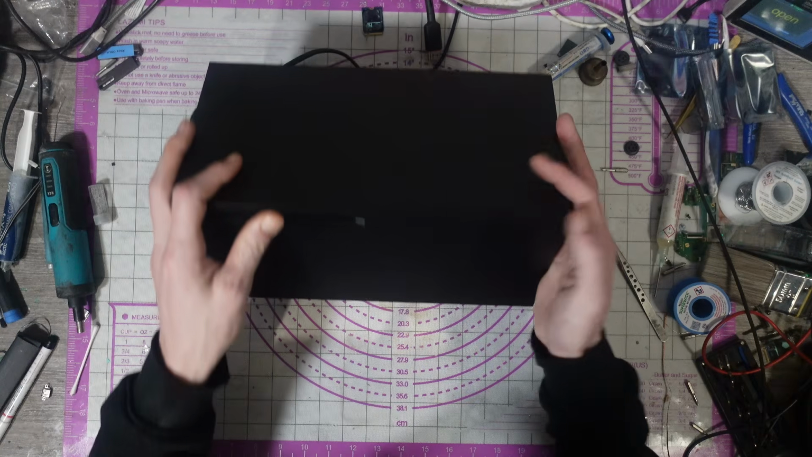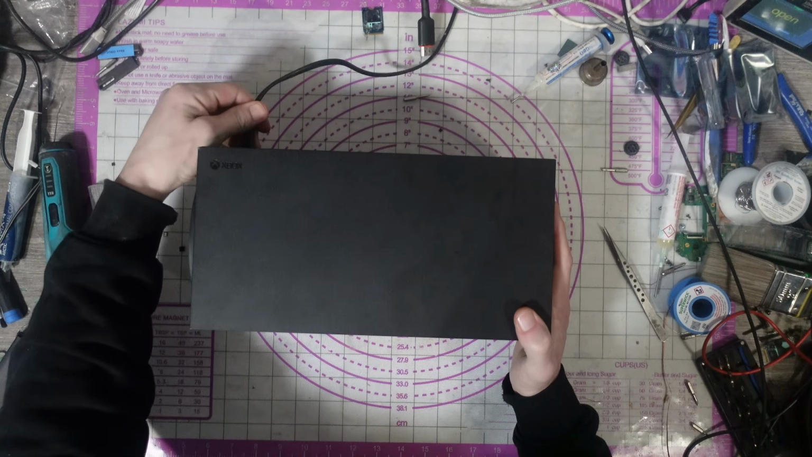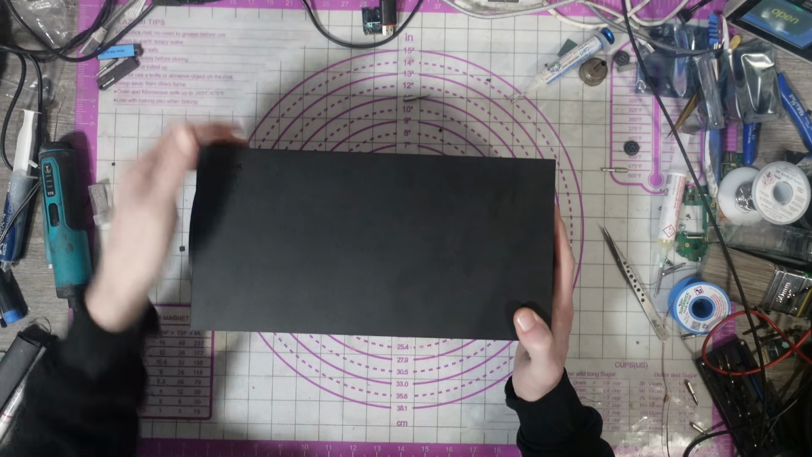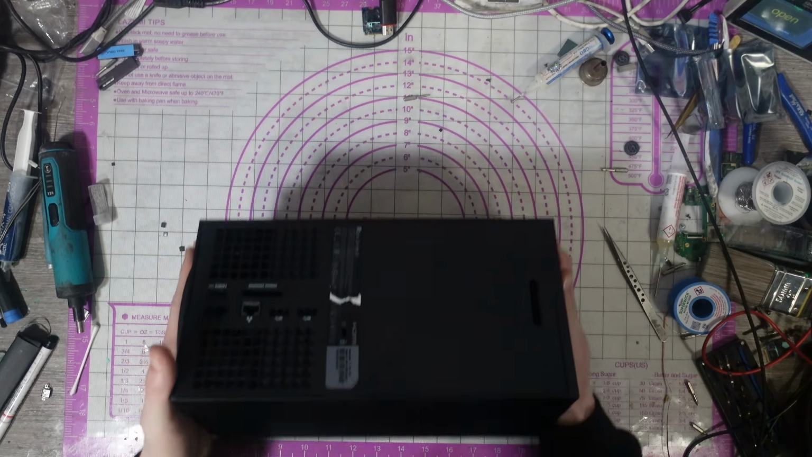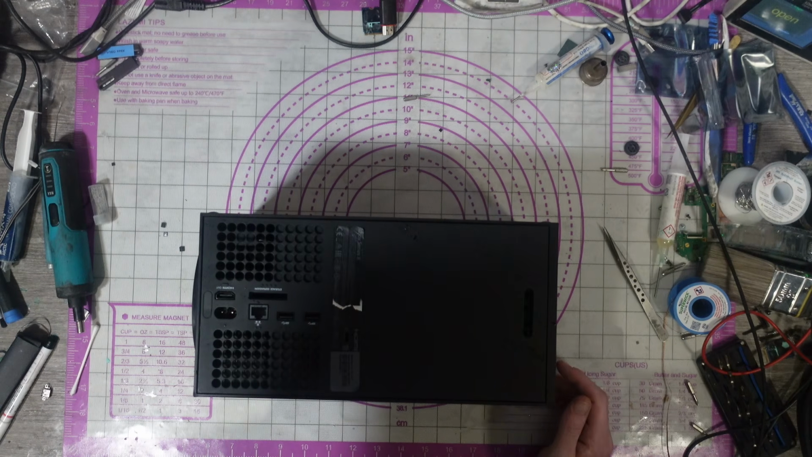So yeah, this is a no power. Like I said, I worked on this a few weeks ago, and then the customer got back in touch and said, oh, unfortunately, it stopped working. So I took it back in under warranty. I do warranty all repairs.